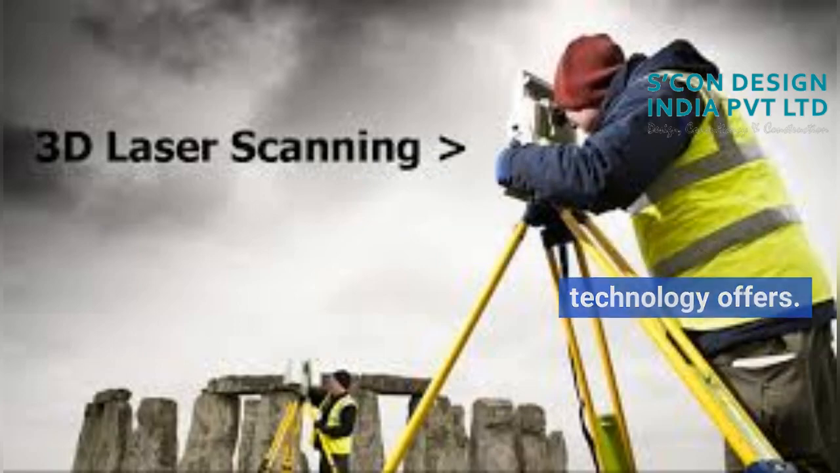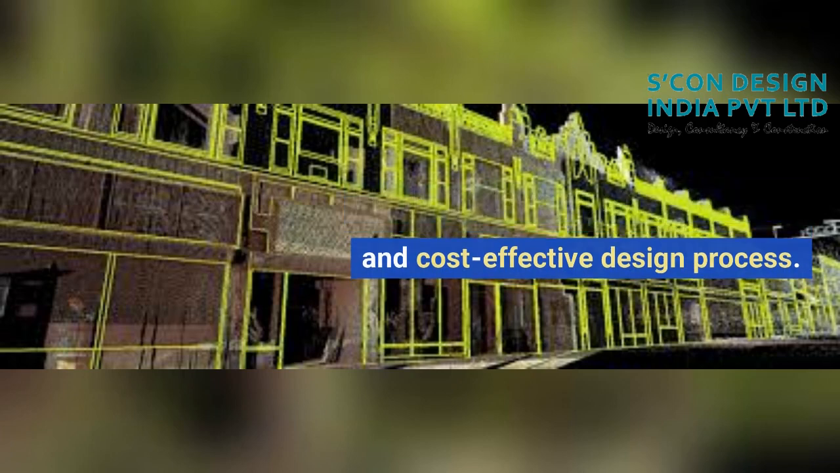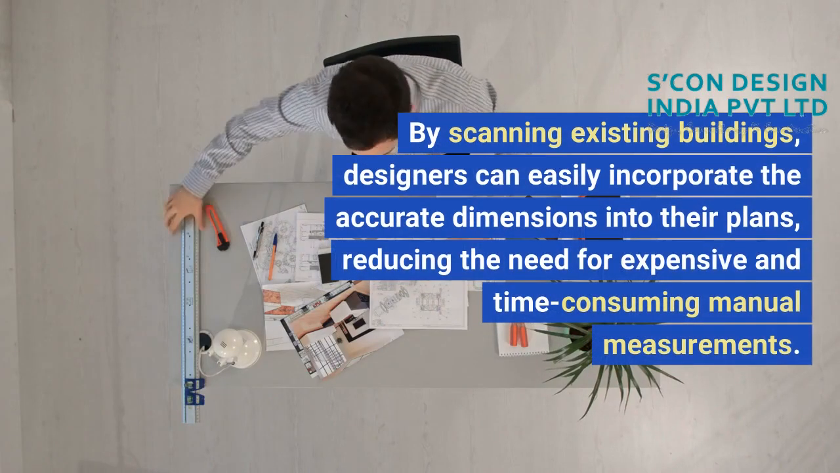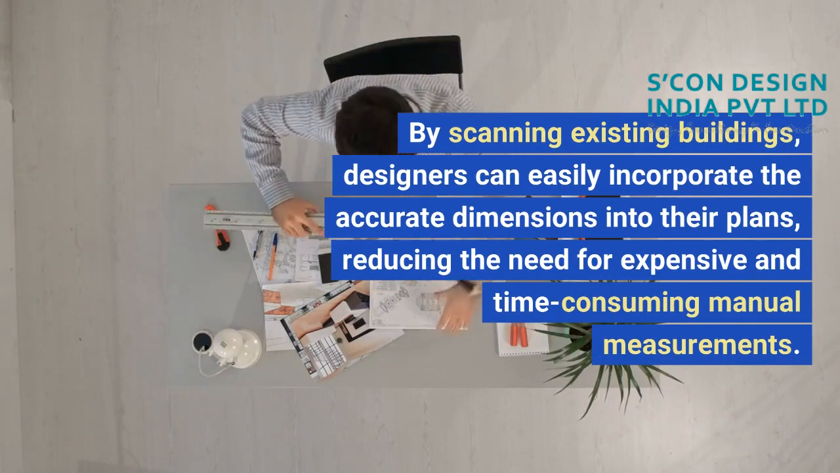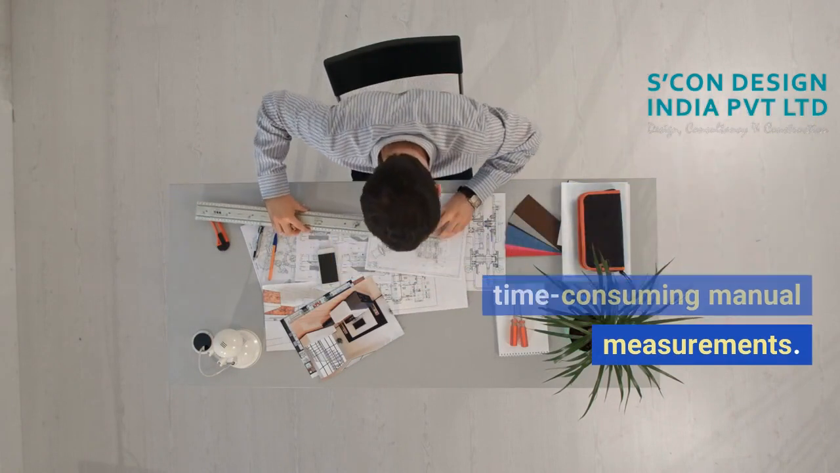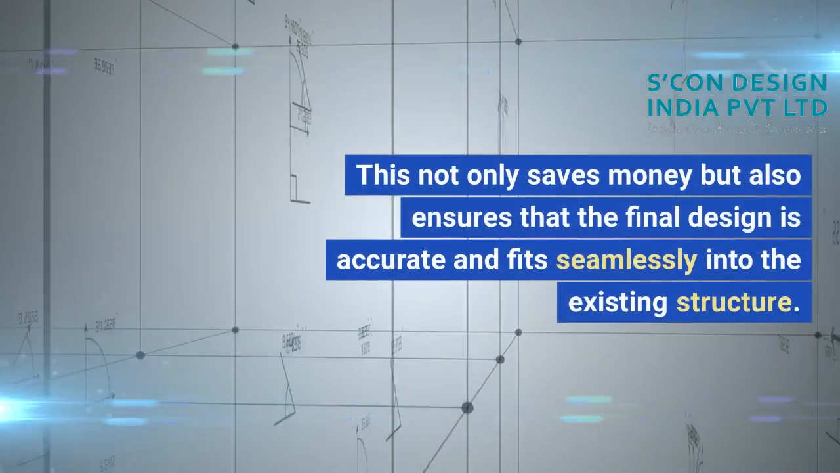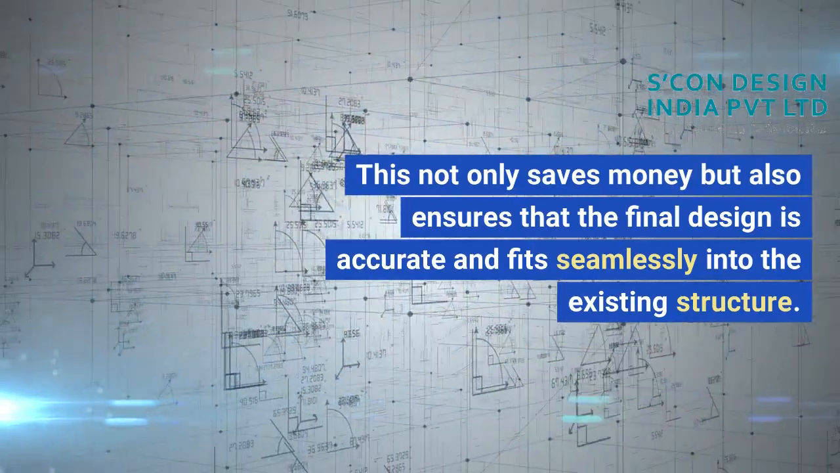When it comes to 3D building scanning in Arizona, USA, there are numerous benefits that this technology offers. Firstly, it allows for a more efficient and cost-effective design process. By scanning existing buildings, designers can easily incorporate the accurate dimensions into their plans, reducing the need for expensive and time-consuming manual measurements. This not only saves money but also ensures that the final design is accurate and fits seamlessly